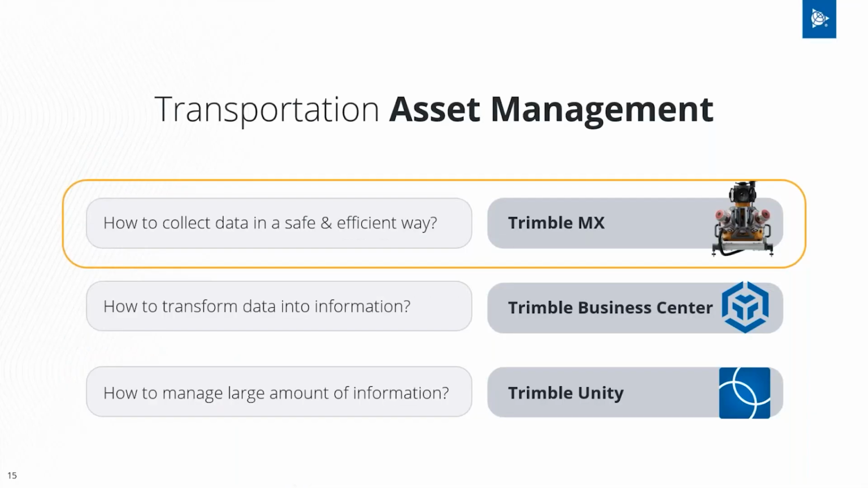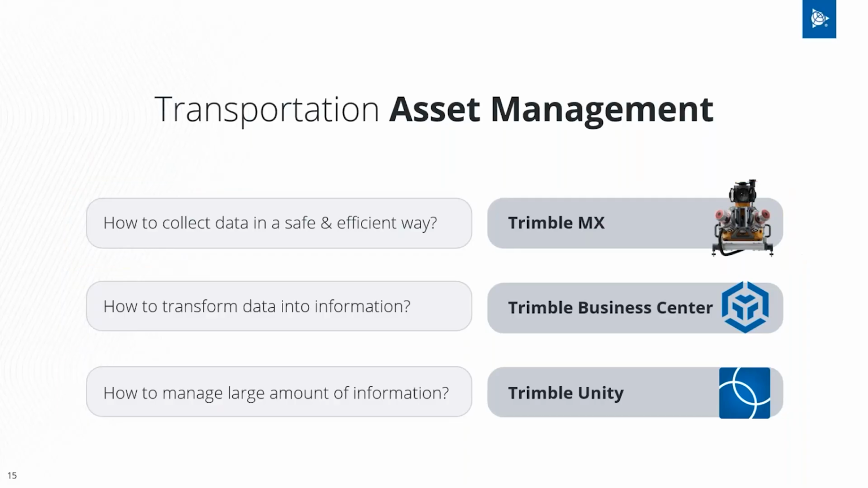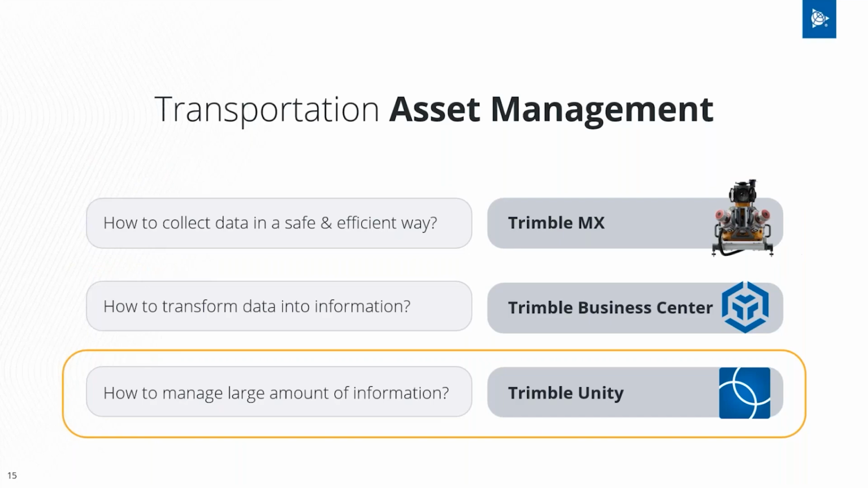And now, where does the Trimble Business Center stand in the pavement inspection workflow? So we collect the data with the Trimble MX systems, right? We collect the point clouds and we collect the images. So what we get is points and pixels, right? But then we have asset lifecycle management systems like Trimble Unity, like AgileAssets. We also have our databases like ASRI.